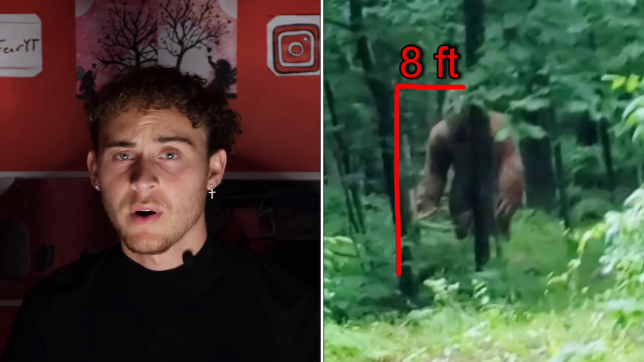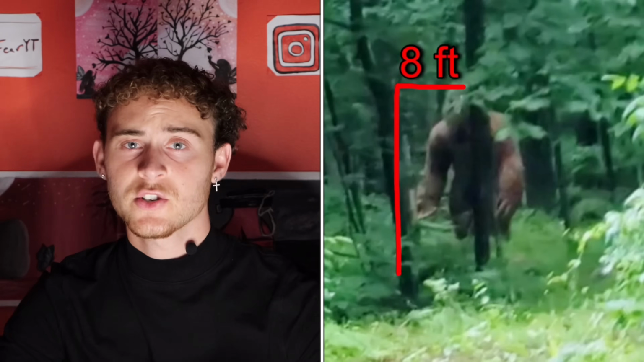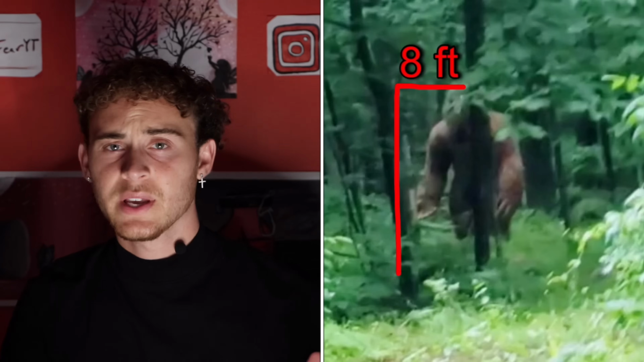The main debate of this footage is whether it's a person in a costume or not. Some say because the fur looks cleanly shaved that it has to be a man in a costume. However, it's approximately 8 feet tall and the shoulders are very broad and its stature is very wide. So there's not really any way it could be a human. Maybe it's some sort of prop though? I don't know. This one is interesting for sure, but it definitely leaves us with many more questions than answers.